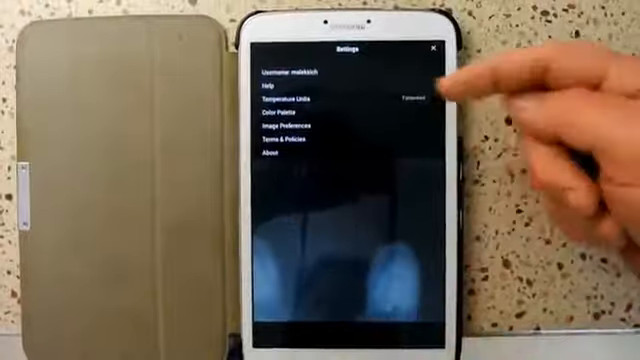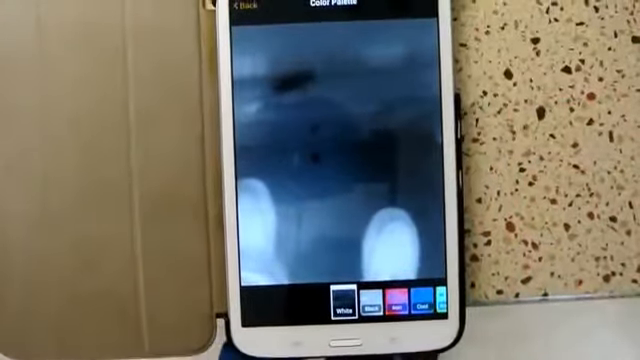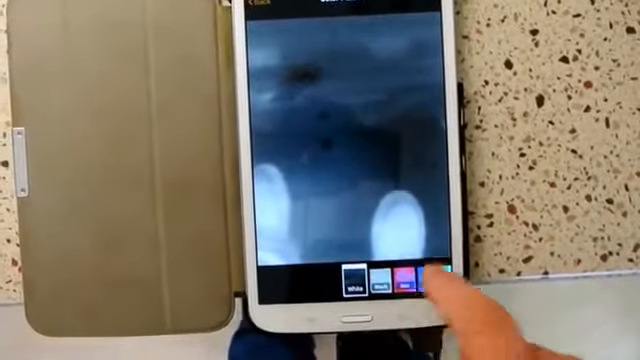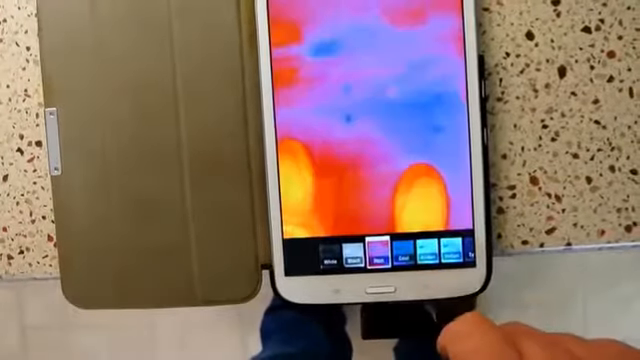Looking at the options, temperature units I have set to Fahrenheit. Color palette gives you a lot of choices here. Right now, I've been playing around with the white hot, black cold. I'm going to run through and name off the other color palettes that this thing can show you video in. Okay, we have white hot, black hot, iron,